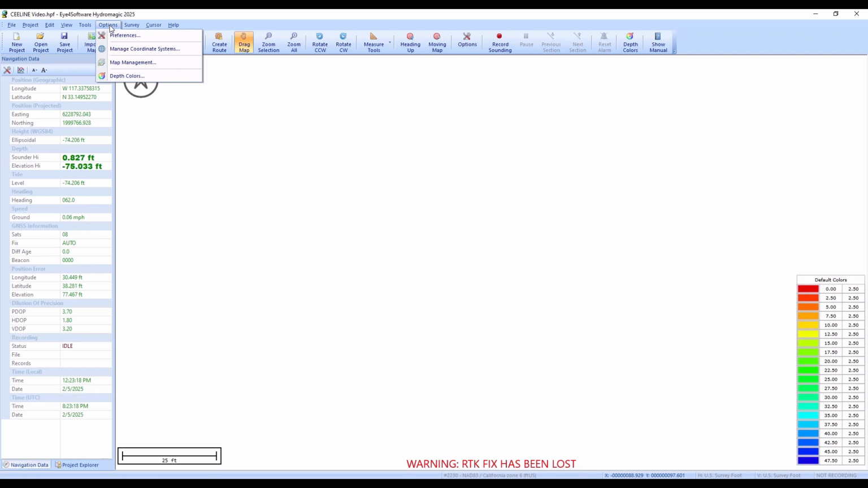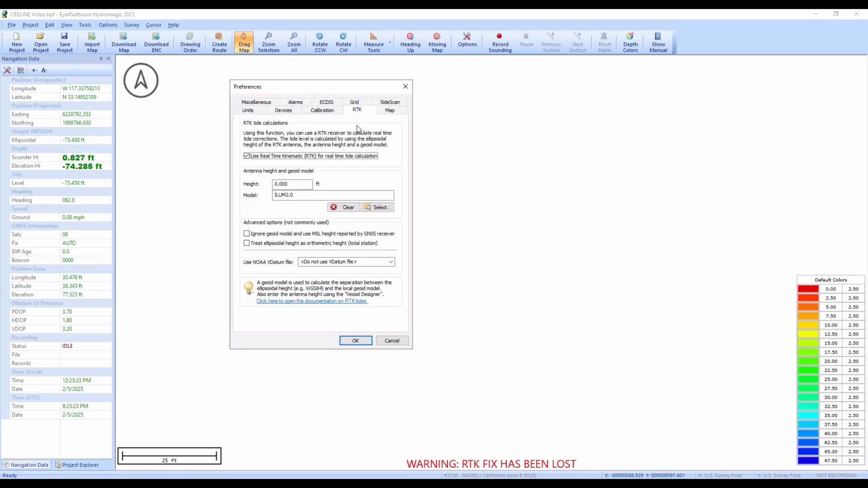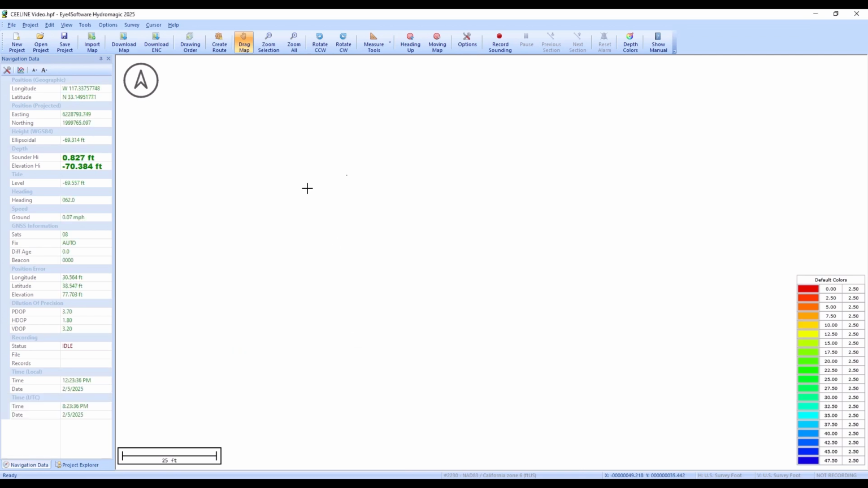So in Hydromagic, we can go into our options preferences and go to RTK, and here is where we can enter our antenna height. You can see here we've already checked the box, use RTK for real-time tide. If you do not have this checked, when we hit OK, we're not going to be measuring a real-time elevation. Data is still going to be recorded, but it's not going to be displayed here.